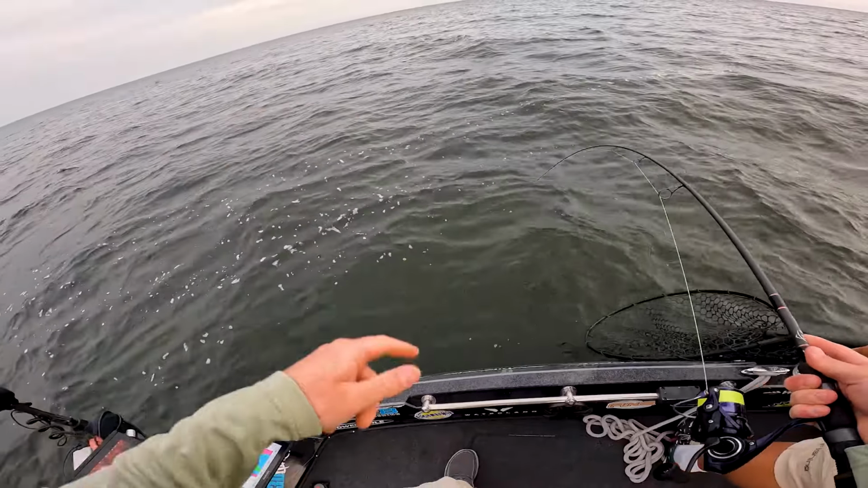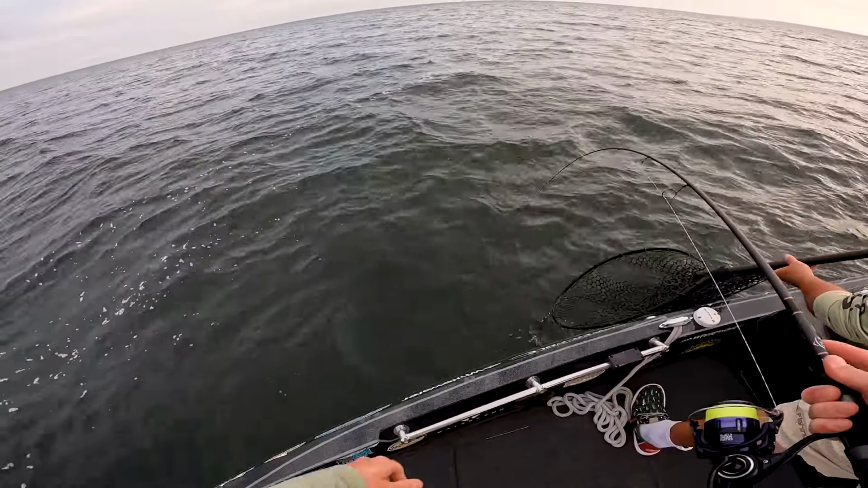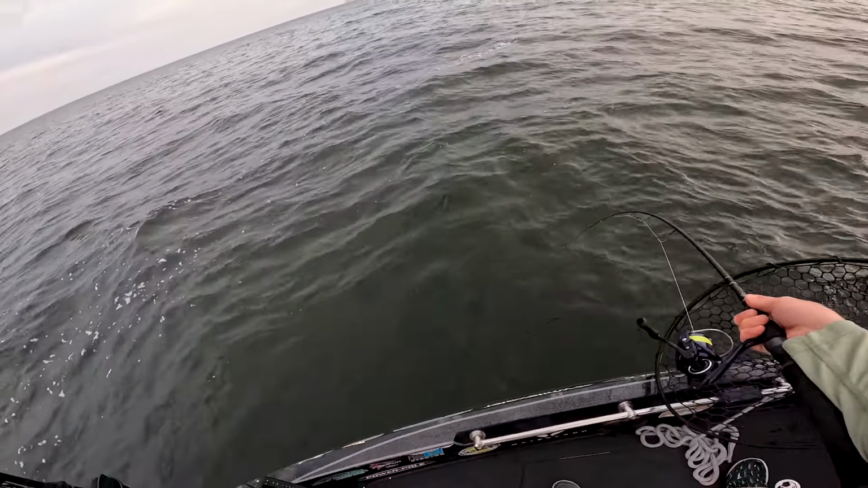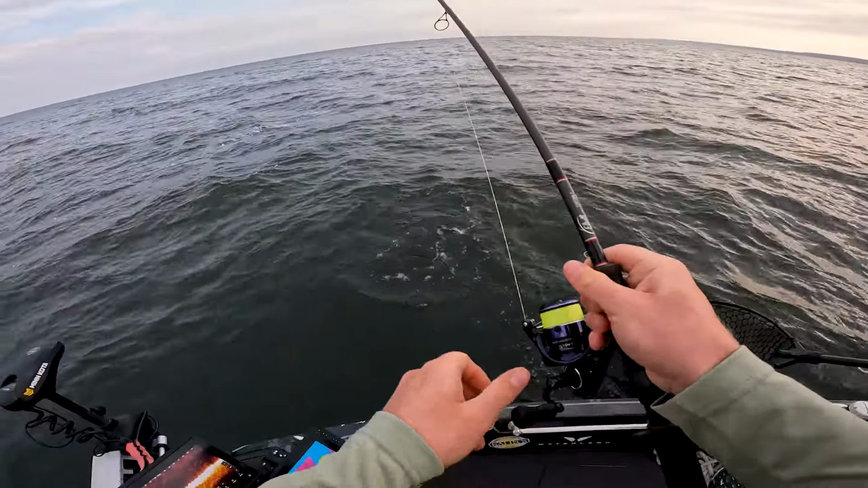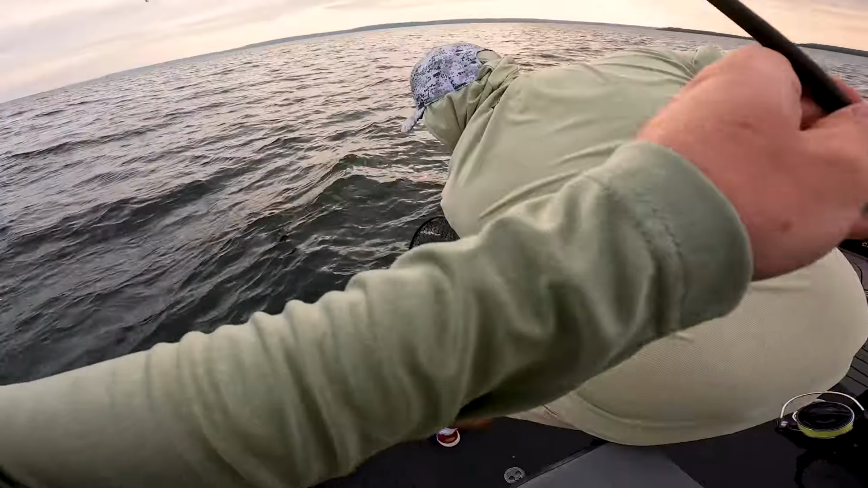This one just rifled right in. Woo! He's got a little more vinegar in him now. Oh, heck yeah. Walleyes right there. I'll tighten that drag up a little bit. We'll get him up here. There he is.